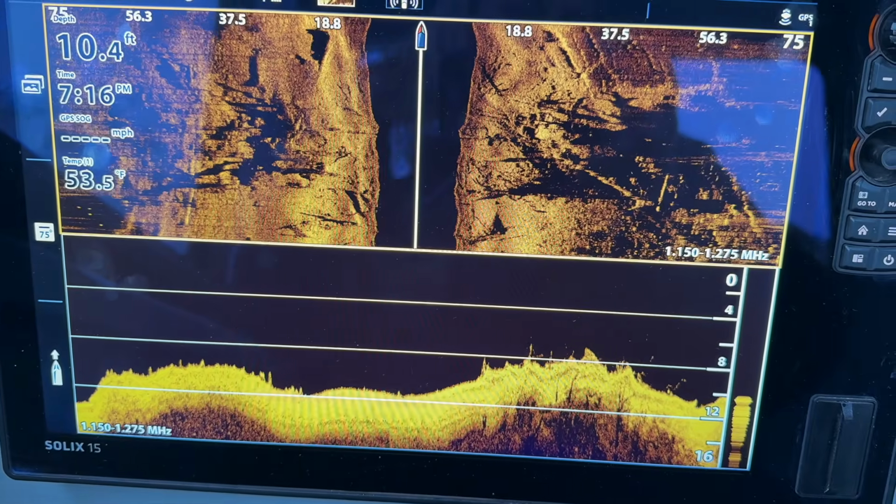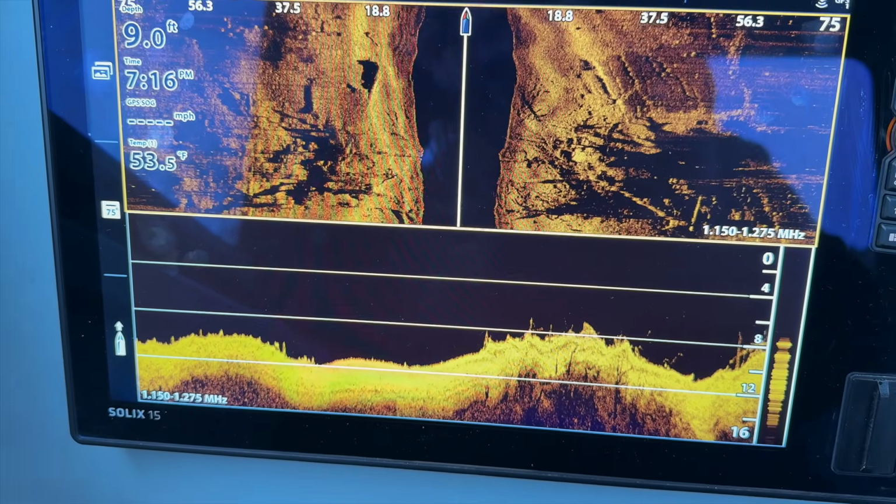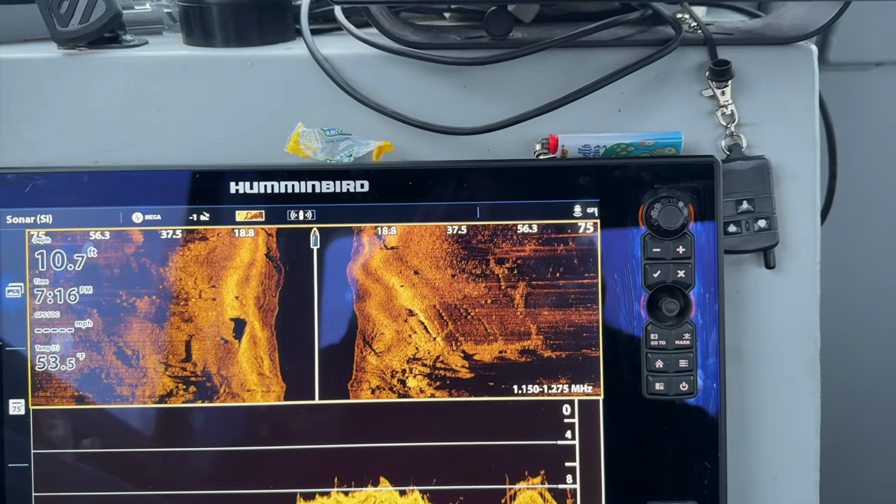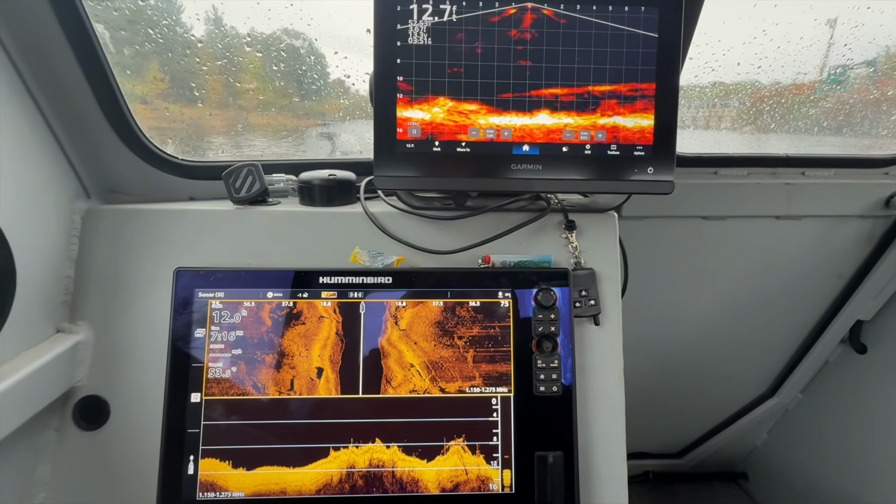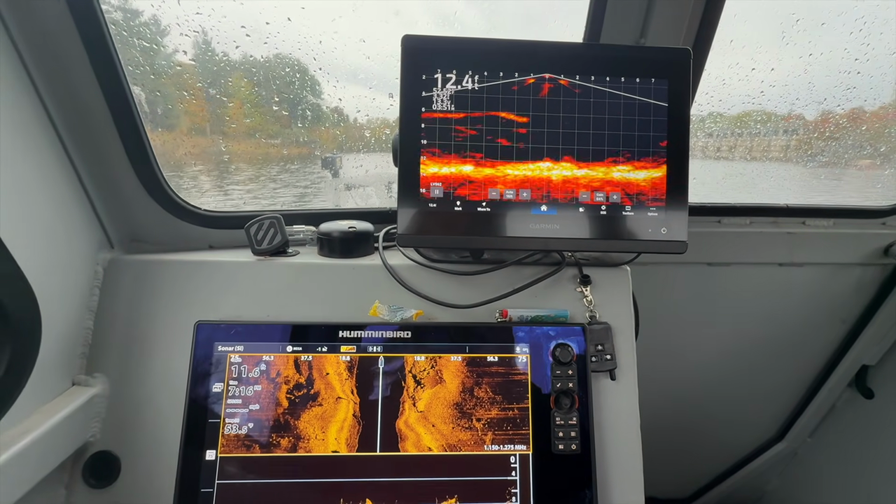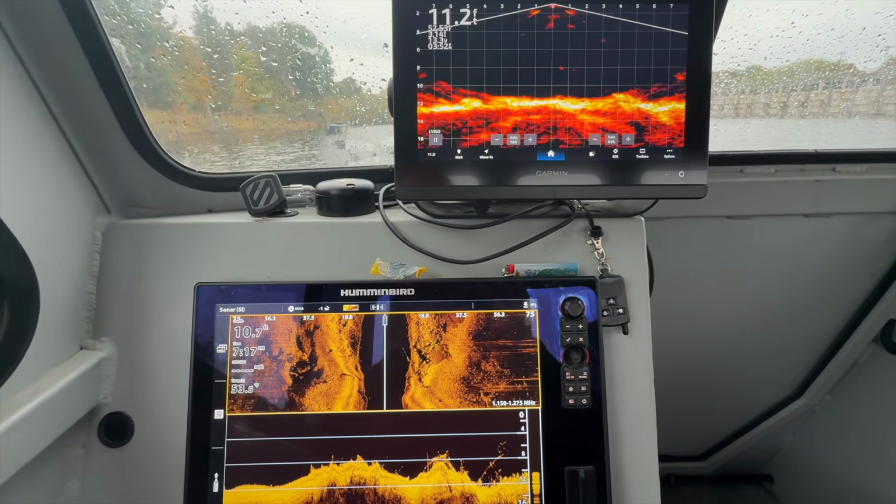It's like maybe under that pile of us. That's what they were seeing. I see that. I mean, we just had a huge tree go by. I'll show you here. Both sonars. Another big tree.